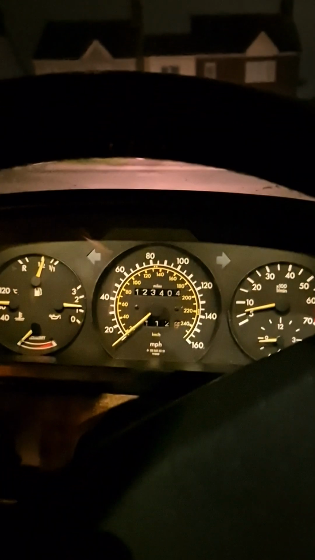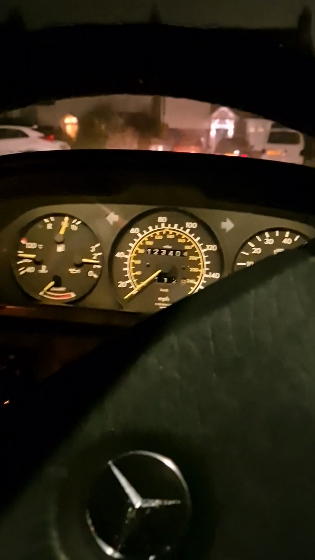Alright guys, I'm going to try and film my car driving. I've not done this before. Finally got it to a point where it's working, so I'll switch off. You can see, that's the antenna. I've left the lights on. Fans on. Alright? So that's the antenna going up.